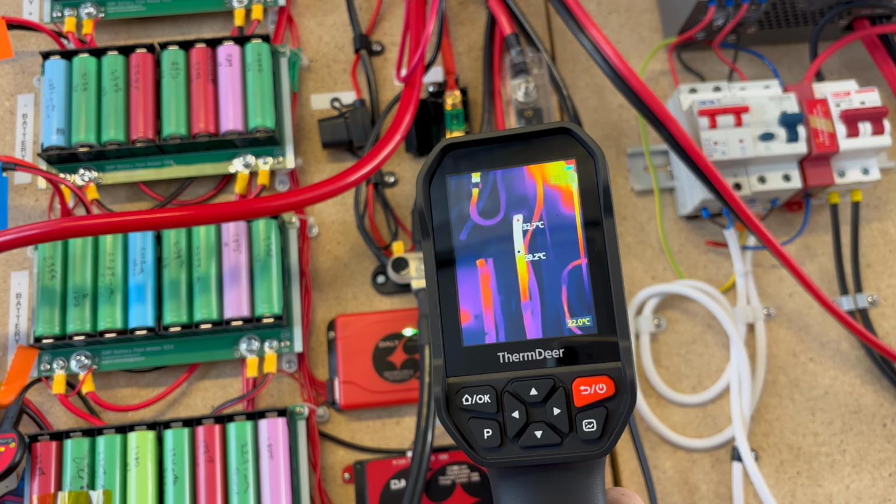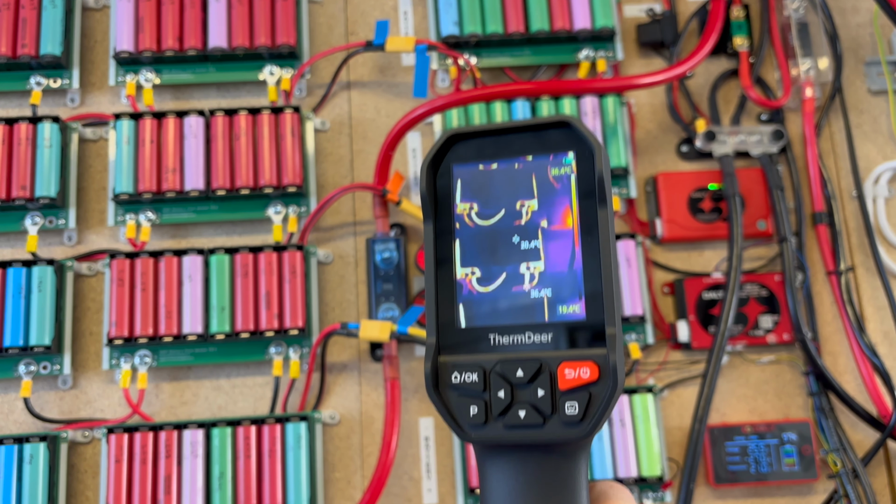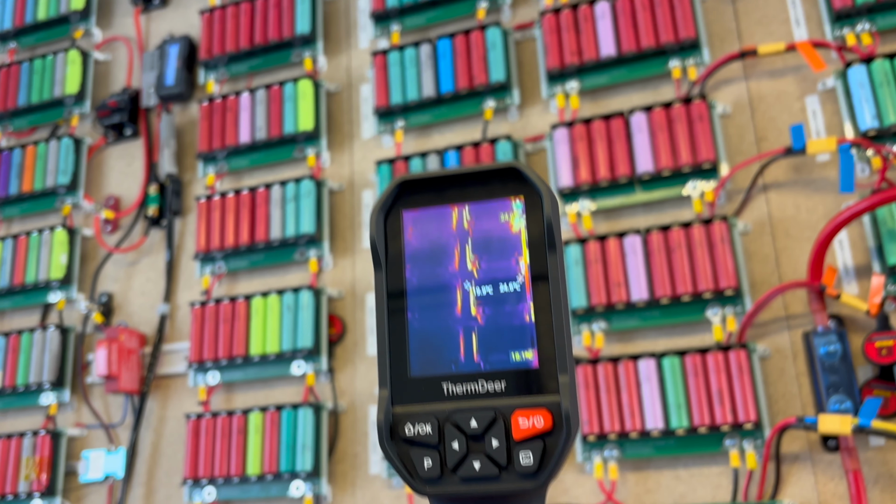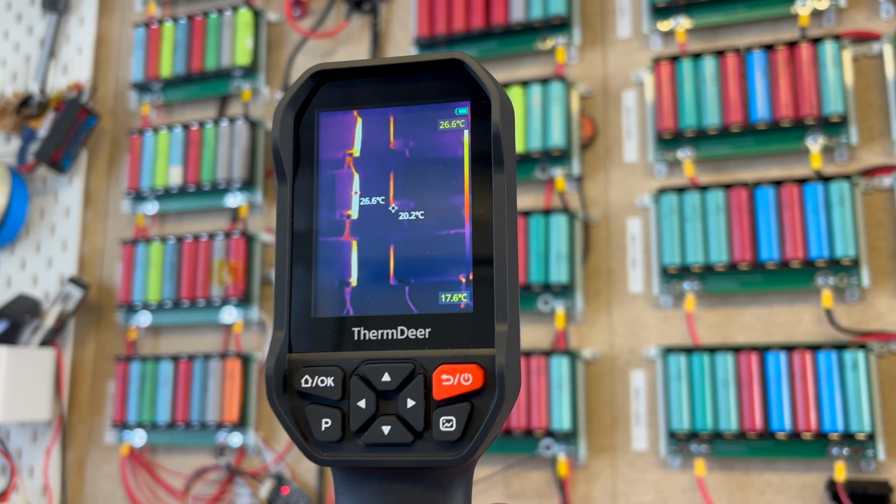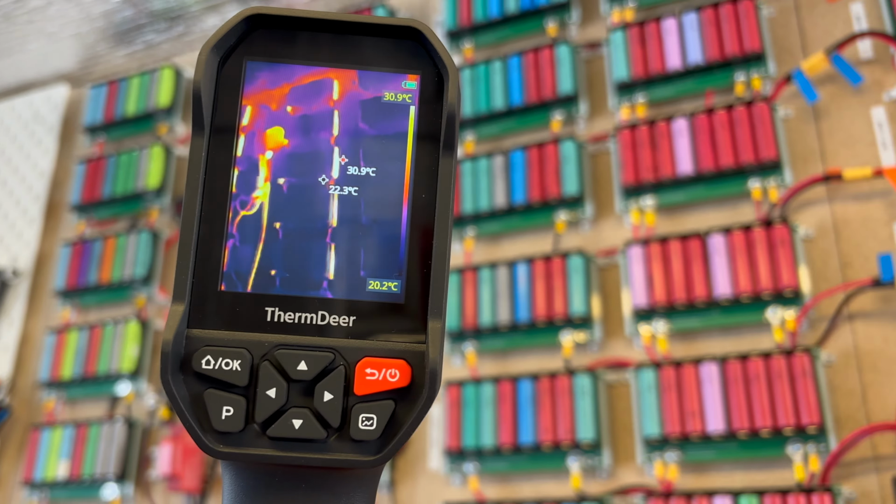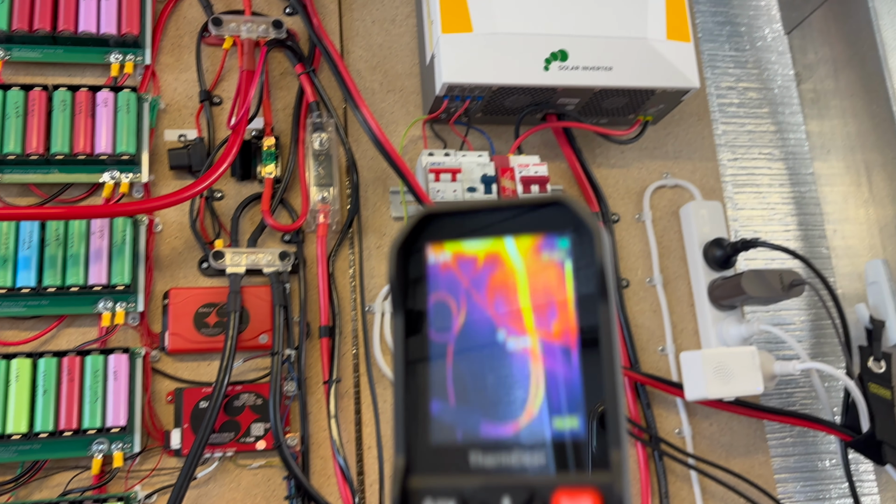This fuse, 33 degrees. You can see the wires and the contact points. The inverter's just ramped up a little bit more as well. But that is encouraging. So that is why we have a thermal camera, to find out these issues if anything is anomalous, and for safety.